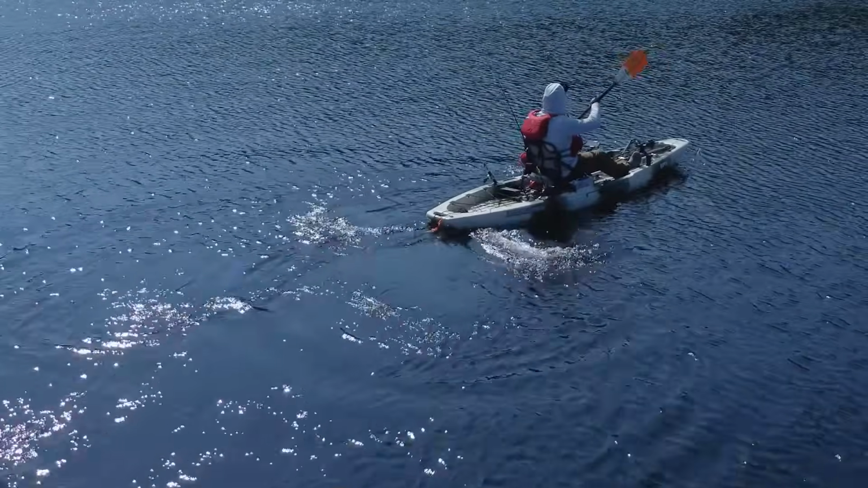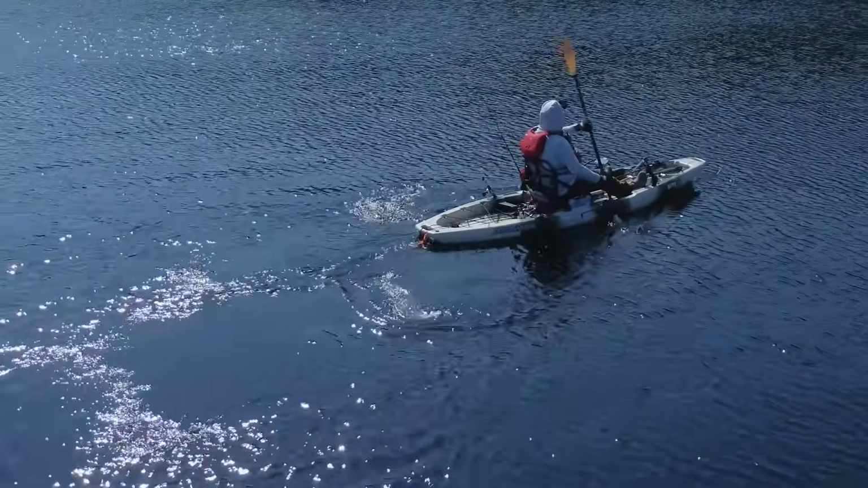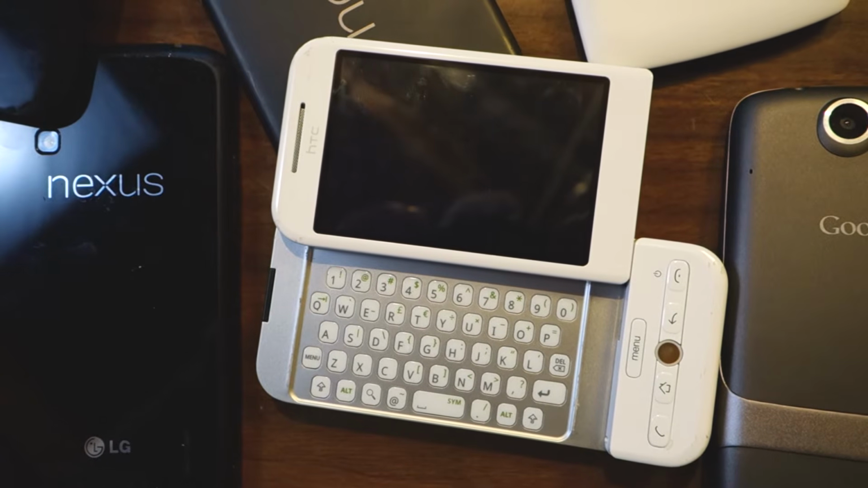Speaking of your phone, this leads me to something I want to address. I think it's fair to be honest about your expectations with this device. My experience has been that your phone will die much sooner than the Deeper does itself. Depending on the type of phone you have, you might get 3 to 5 hours of battery life.